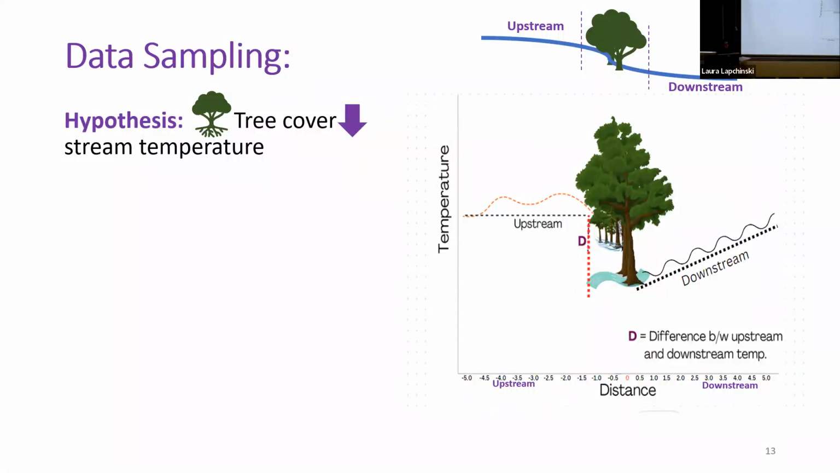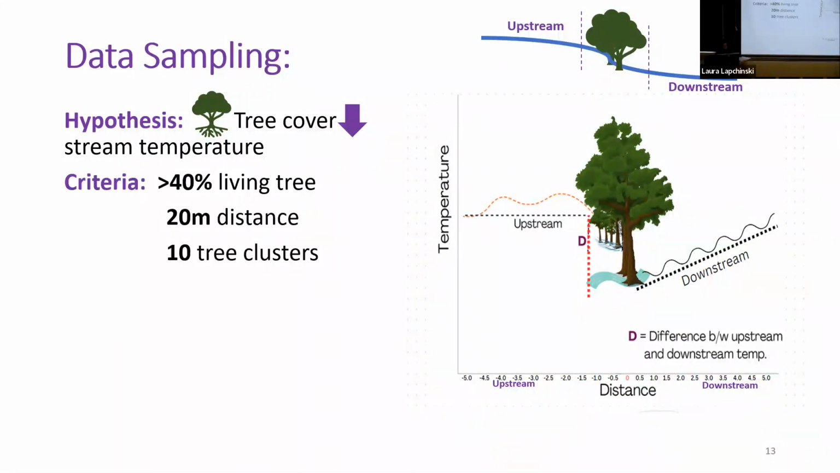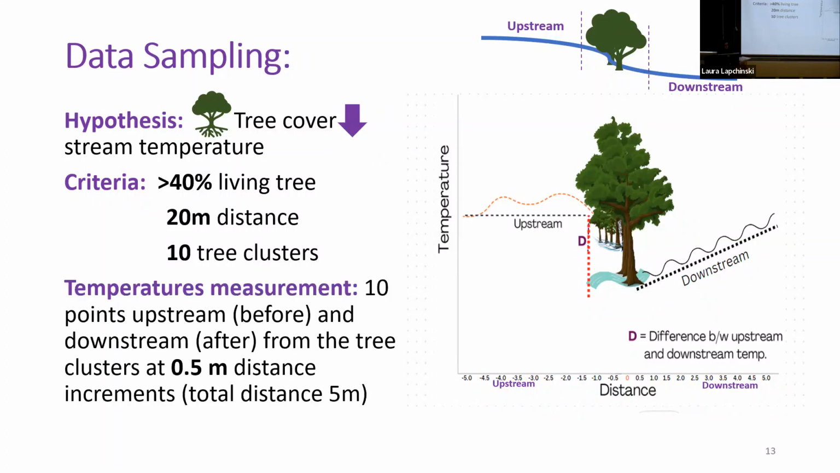The tree cover is considered as 0.0. For the data sample I selected criteria: a tree cluster should have more than 40% living trees and be located at least 20 meters away from each other. With this criteria, I found 10 tree clusters.